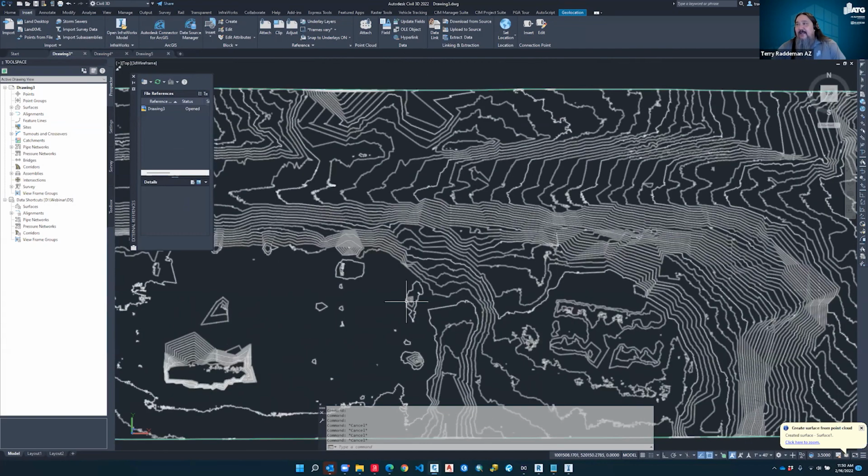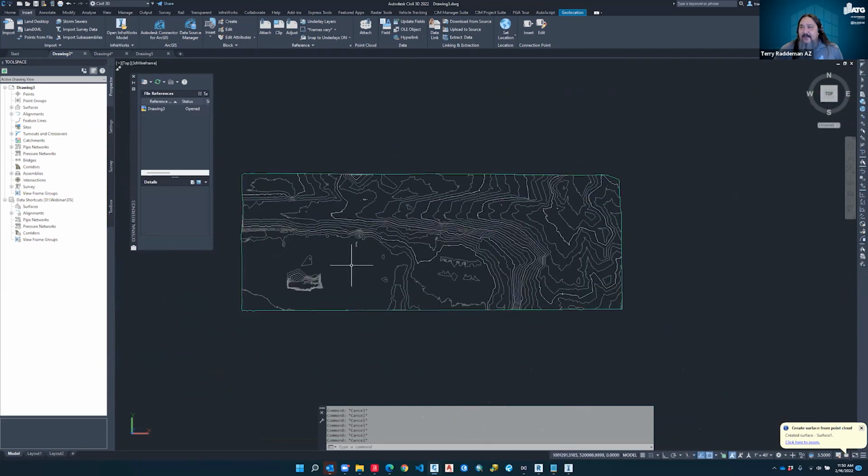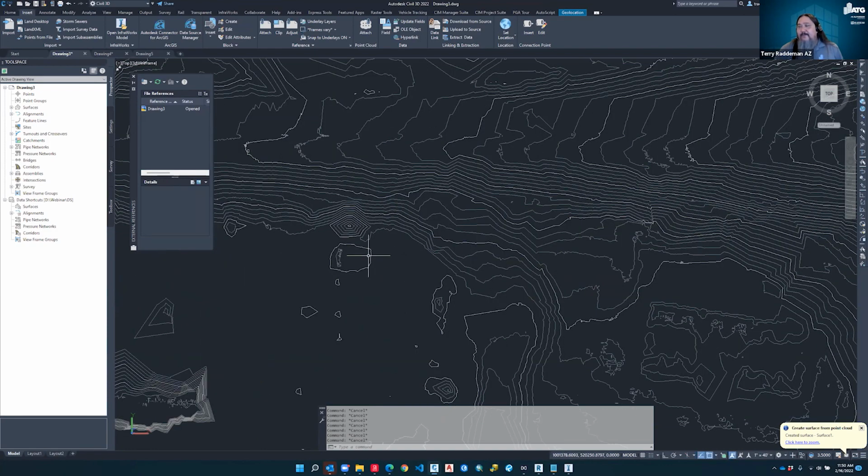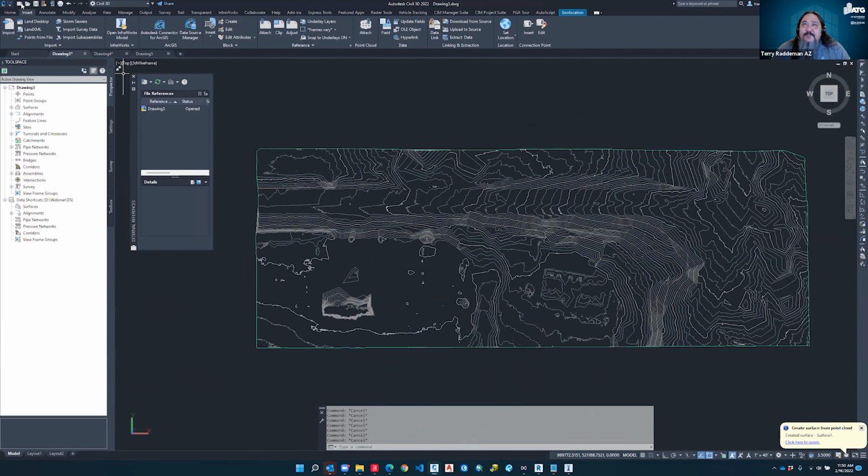All right, so those are the results, and instantly you can tell that there's some difference in the way that it's processed the surface. I actually think that this is the non-classified data, but let me try this one more time. I'm going to bring it in. Well, it is what it is. This is exactly what it is.